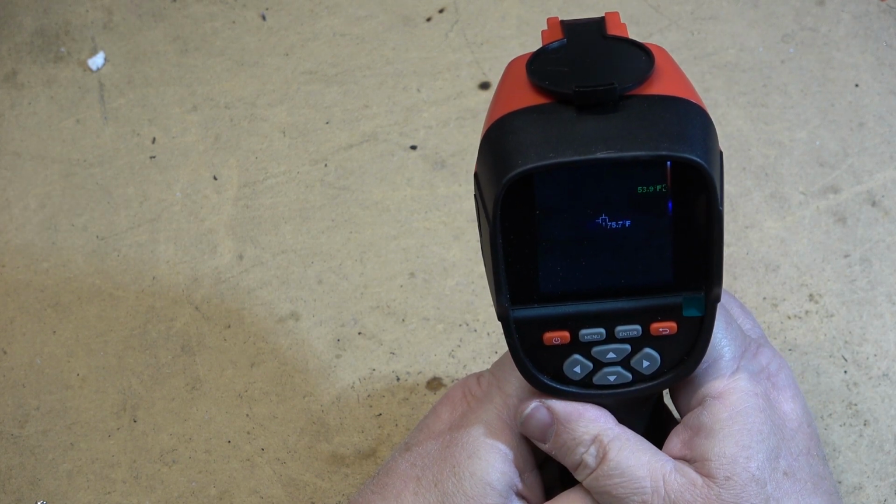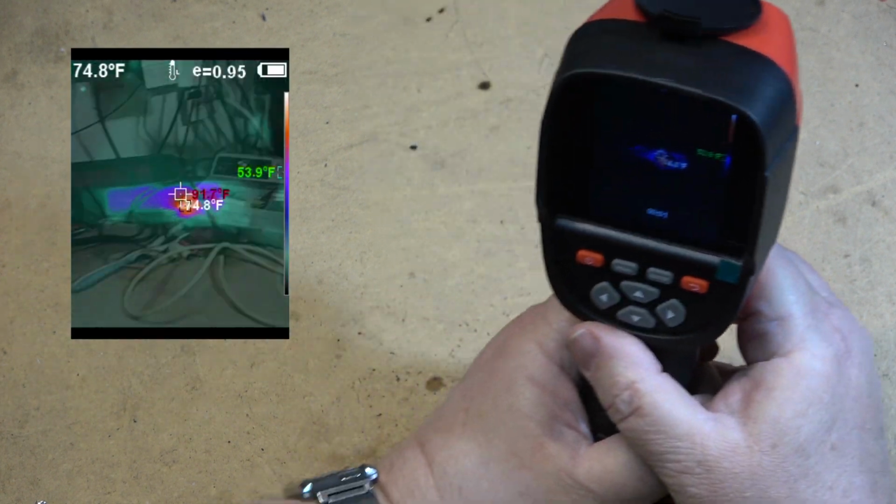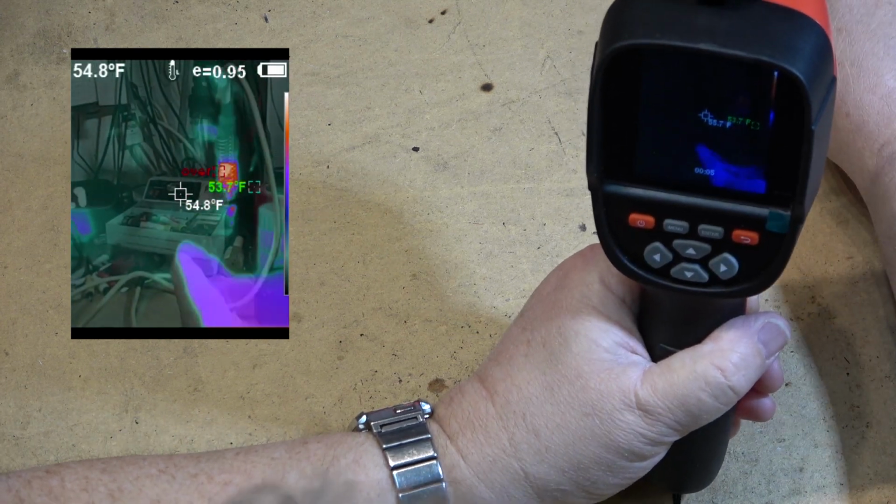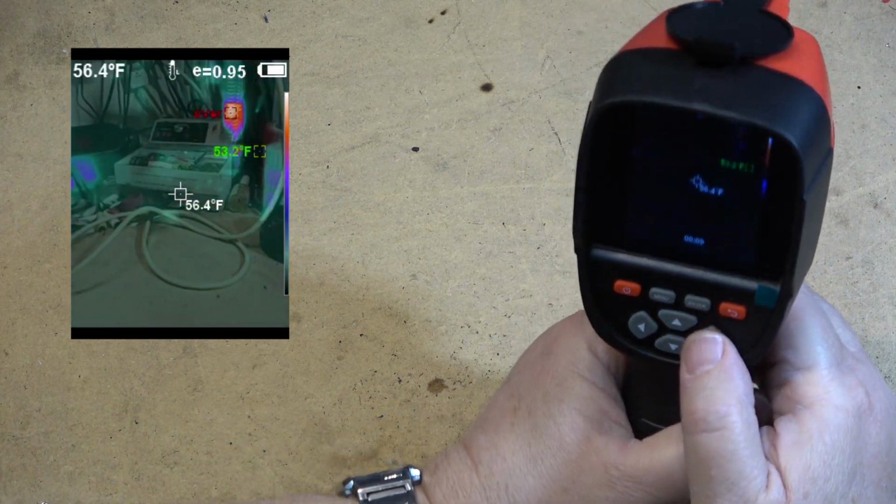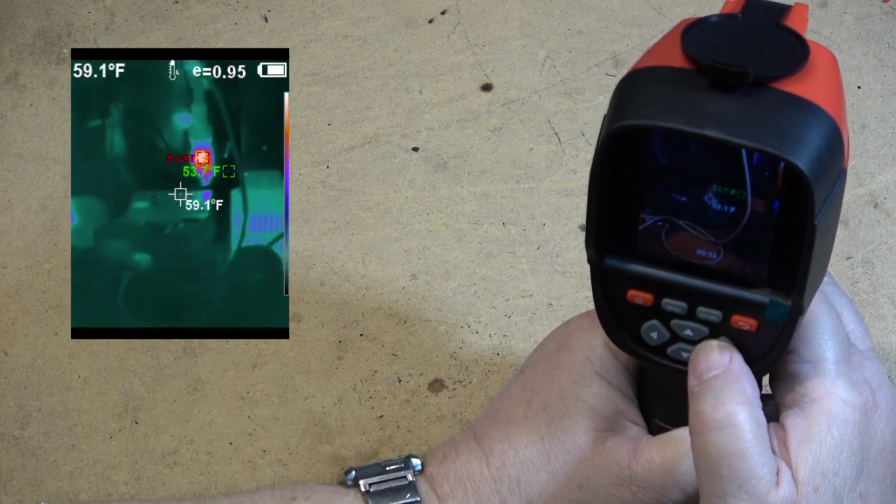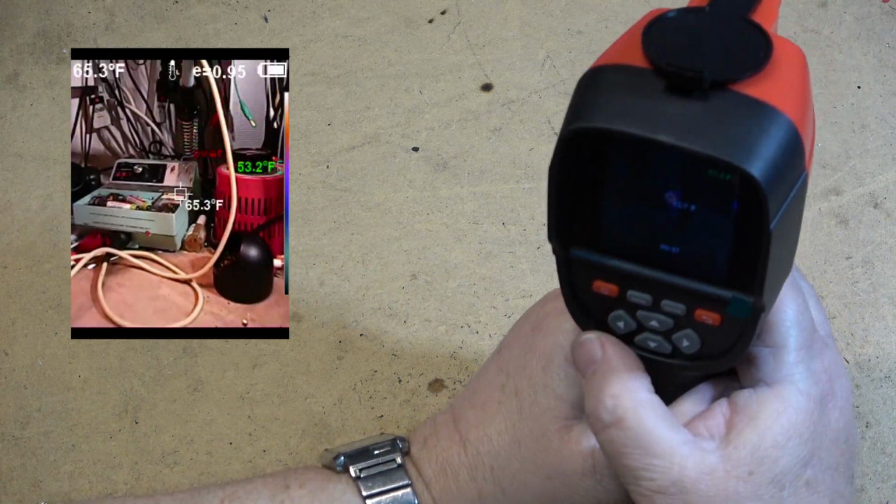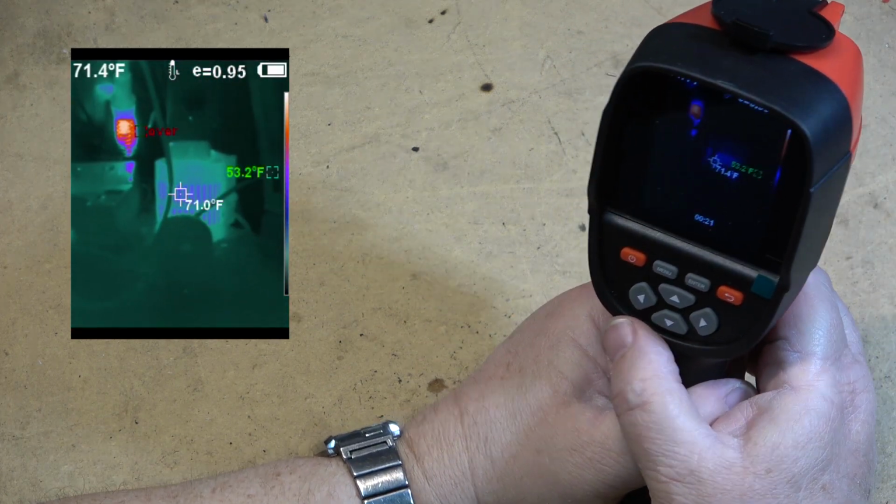Now, if I press and hold the record key here, start recording, I'm now recording what's in front of me on the bench here. You can actually see the solder station, and you can see the temperature. And if I hit the left and right buttons, I should be able to cycle through. Yes, I can cycle through. So now I've got full image, and now I'm back to full infrared and whatever color palette I choose.